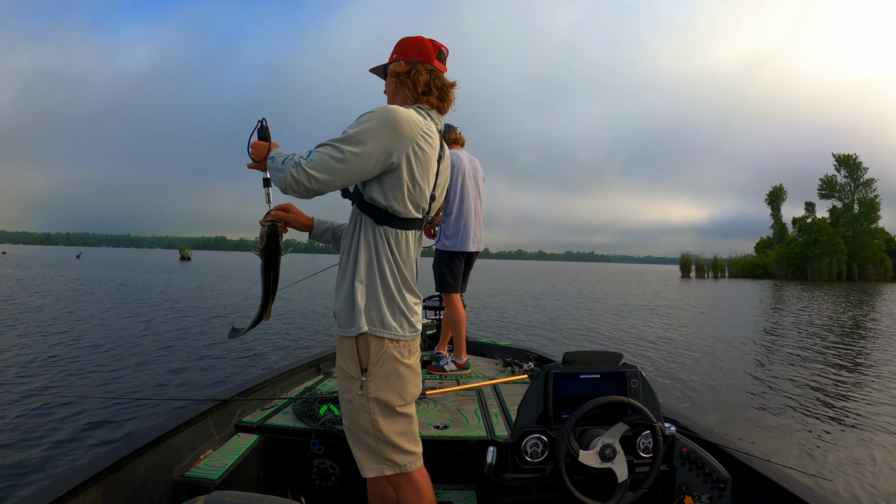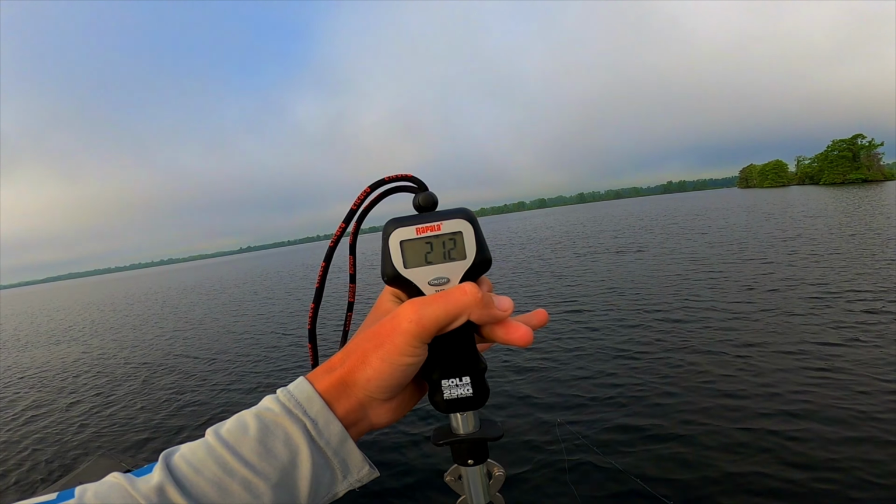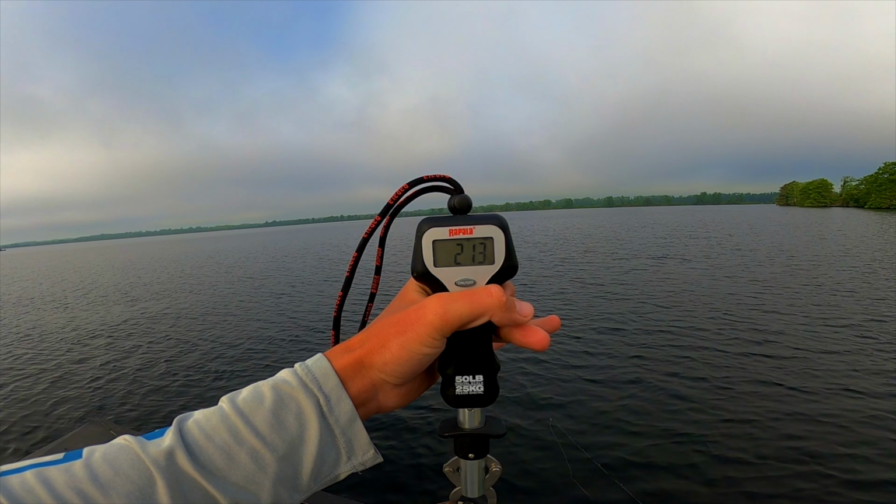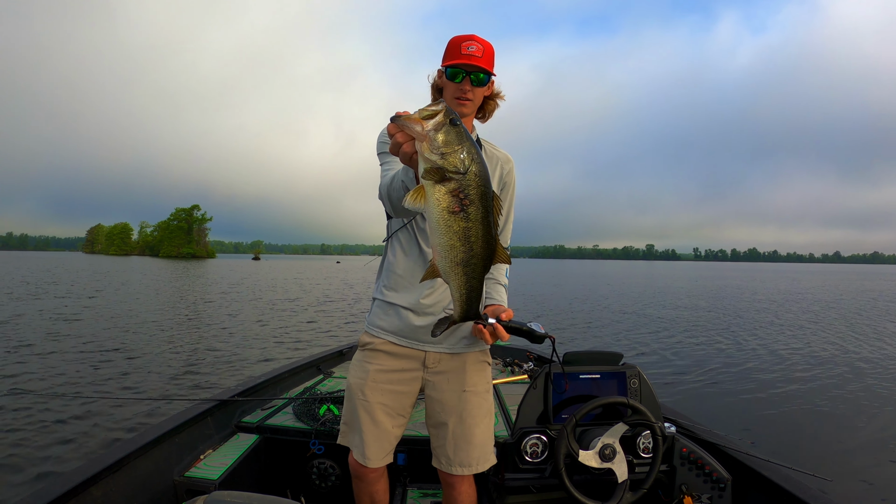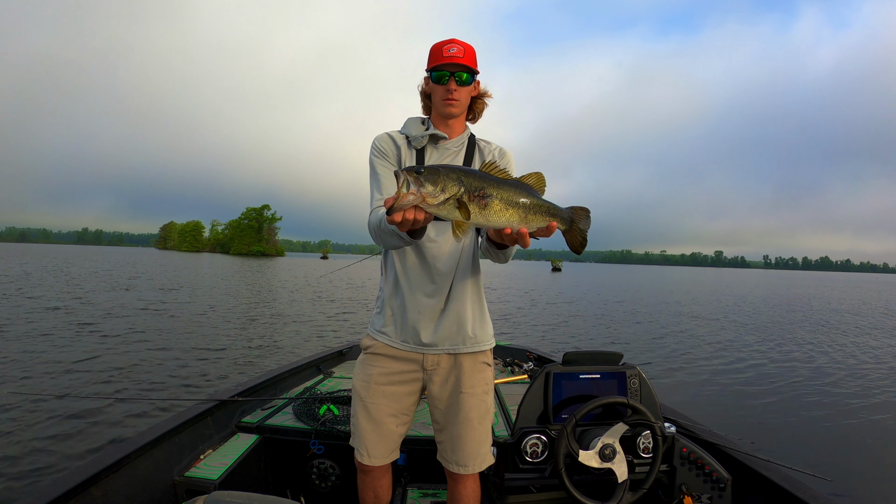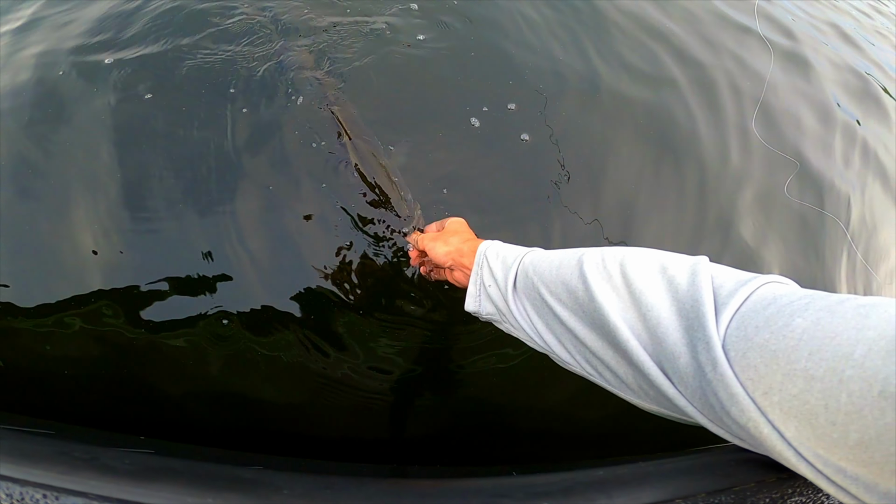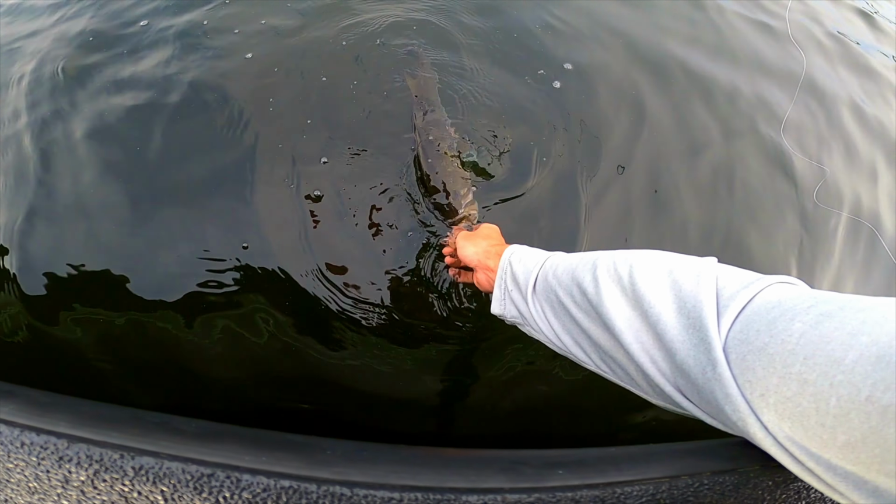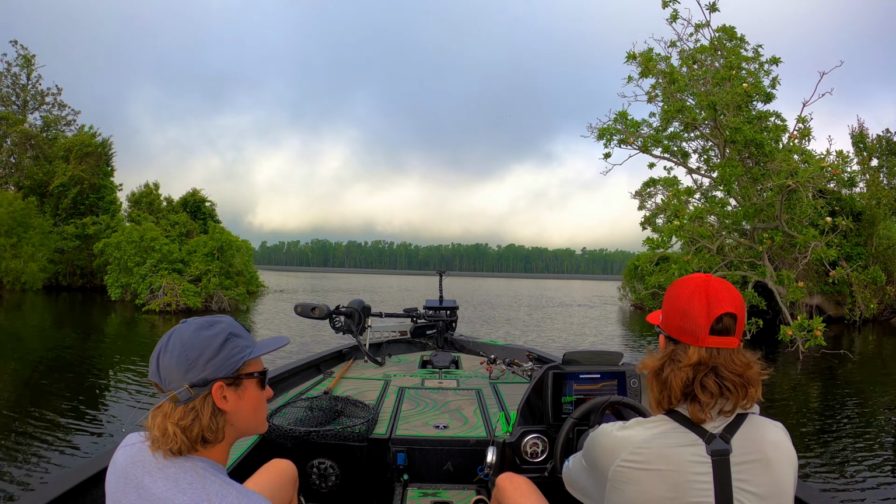And it's 0 pounds. Let's go. There we go. 2 pounds, 13 ounces. Almost a 3-pounder. We'll take it though. First good one for me today. Thank you, little buddy. Or decent sized buddy. A little bit of a scar on him. There she goes. It's cool though.